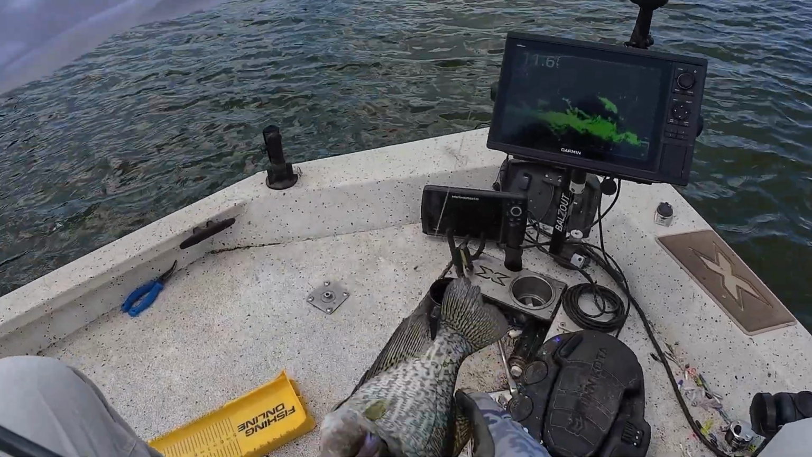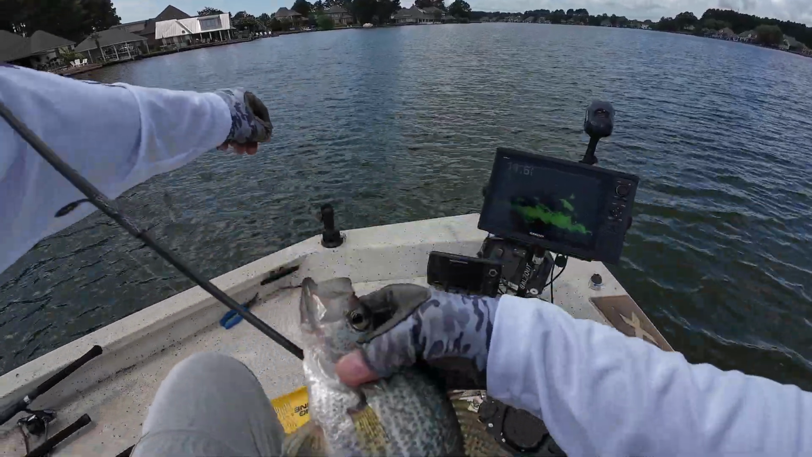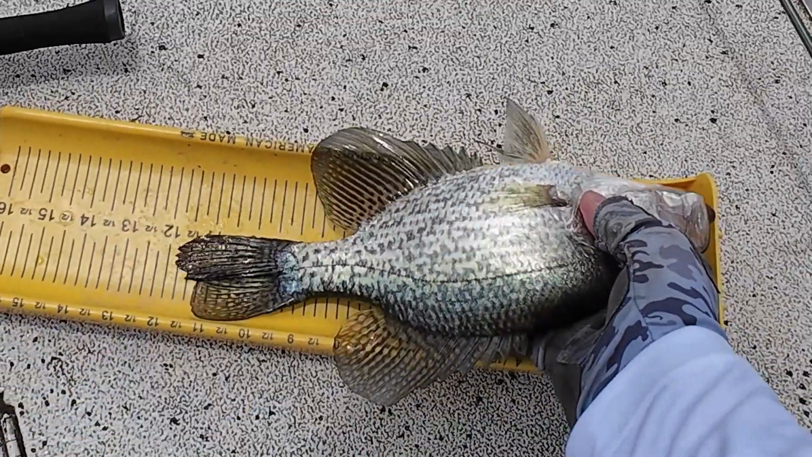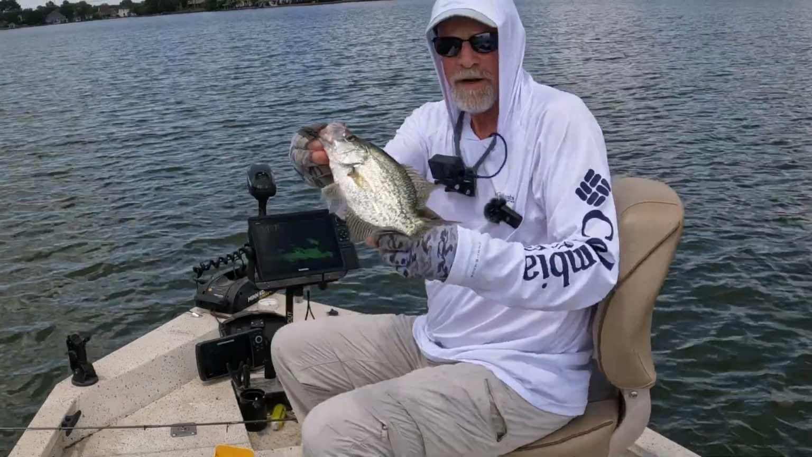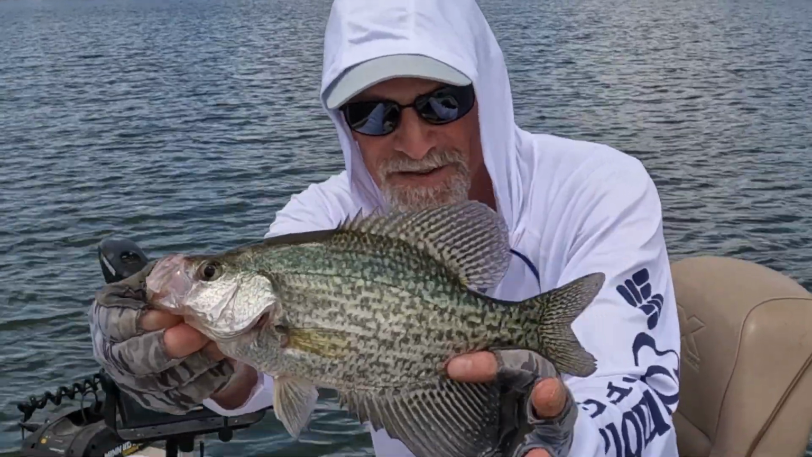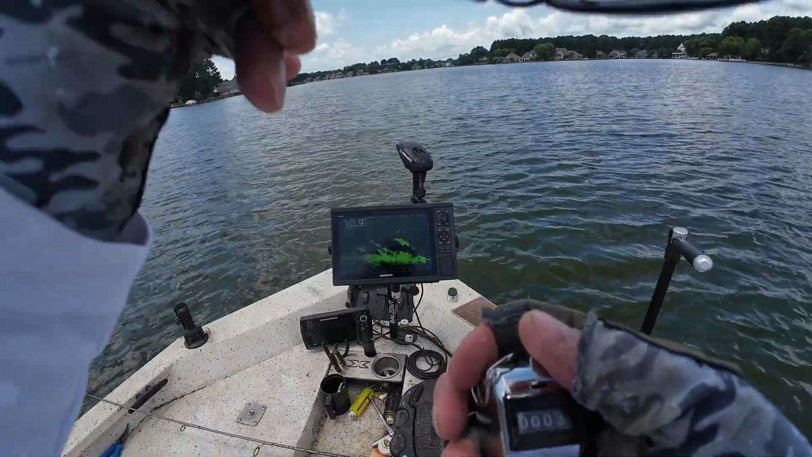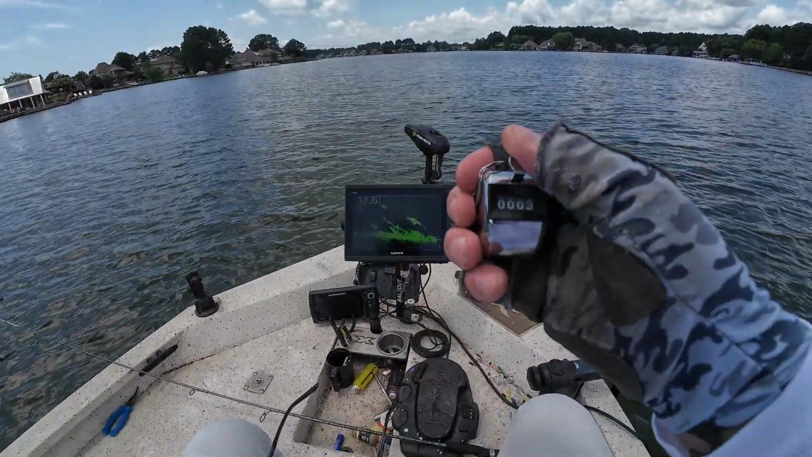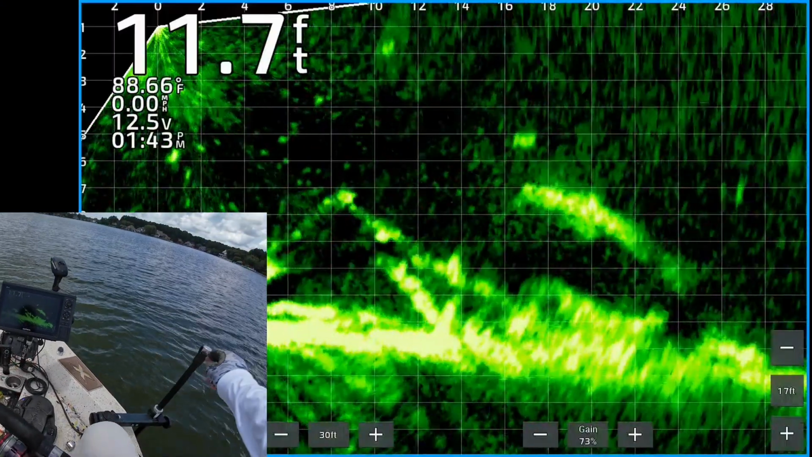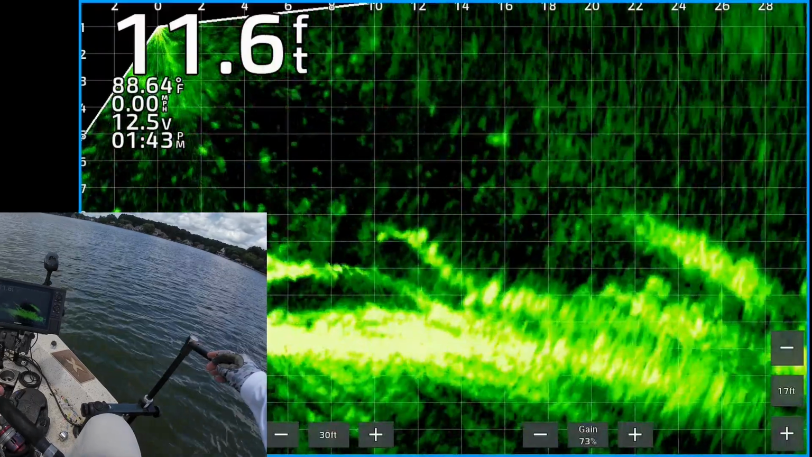And then we're moving. They like that monkey puke, man. That's that color. 11 3/4. Black crappie, 11 3/4. Nice one. Look at that dude. Get back in there. Okay, that should be number 4. Let's see if we can't get back in there. Okay, find that sweet spot again.